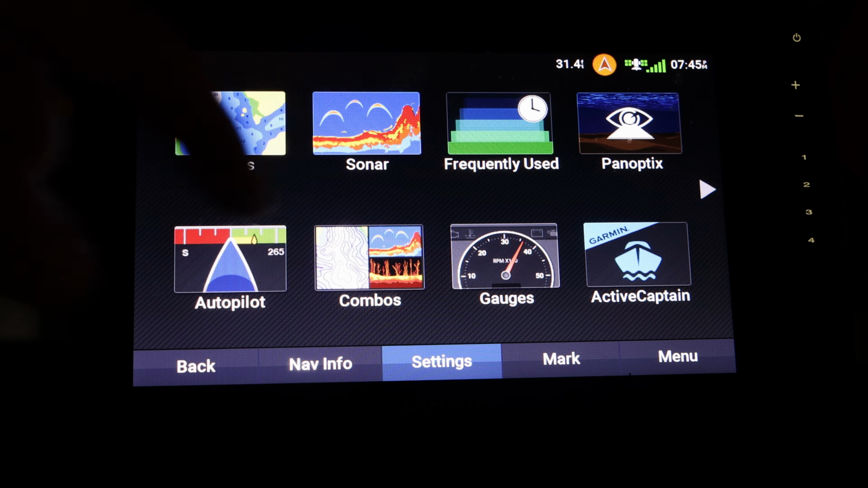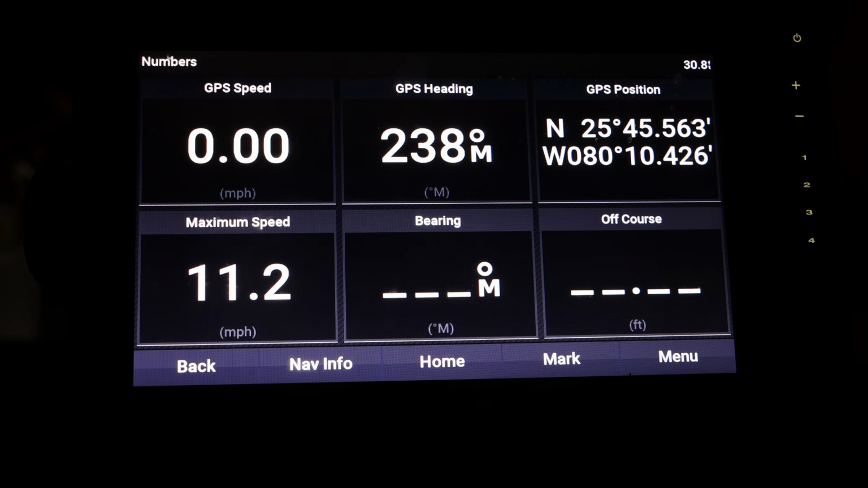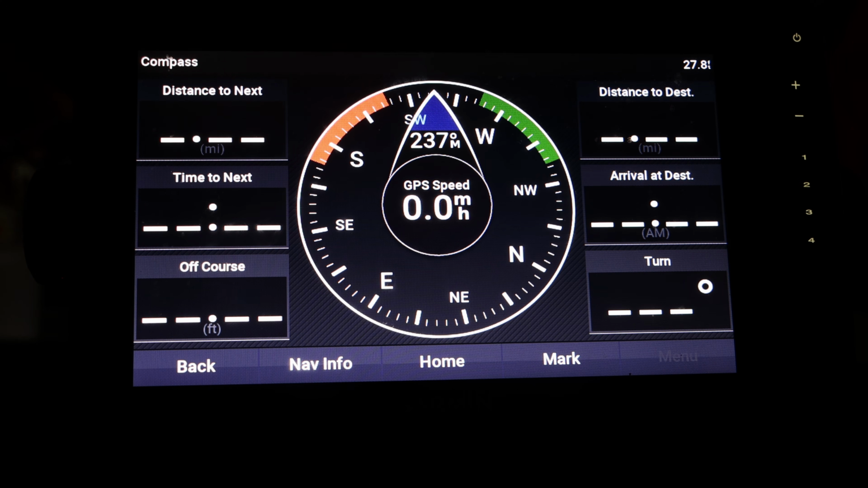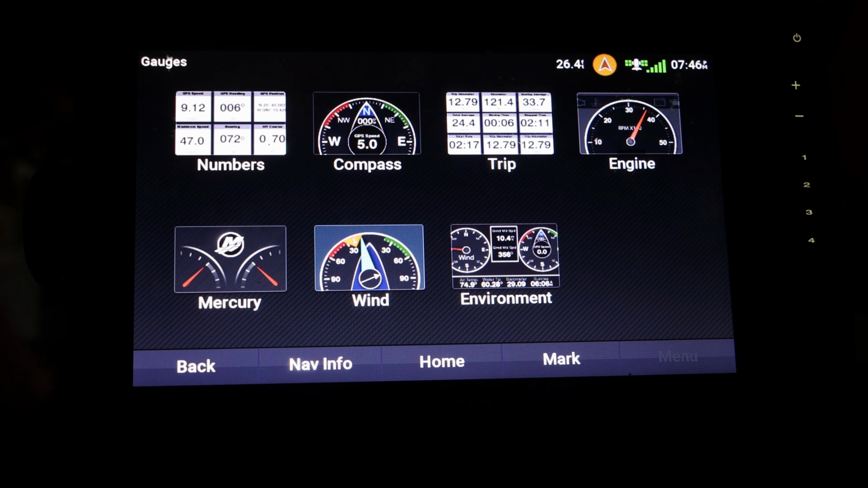So then you have the different types of gauges right here, and there's some numbers with some pretty useful information. You can have what type of speed you're going at, your heading, your GPS positioning, your maximum speed, your bearing, and if you go off course. And right over here is the compass, and it'll show you which way you are going exactly, and it has a whole bunch of other features listed off to the side here that are blank, and that's because I'm in simulation mode right now currently.